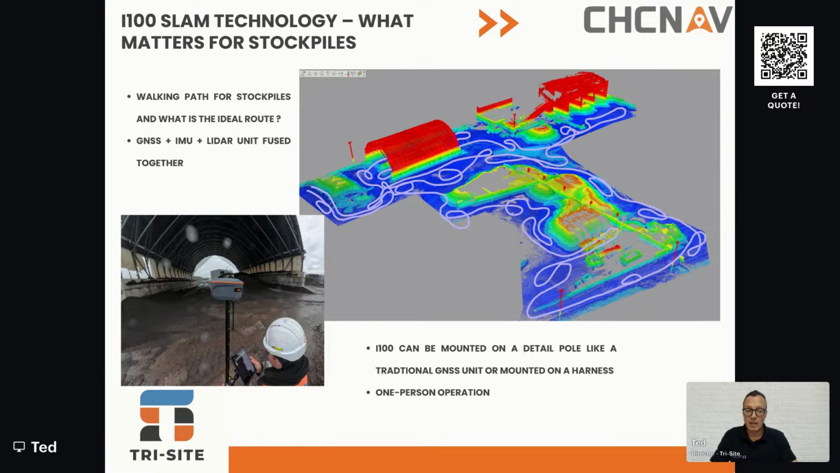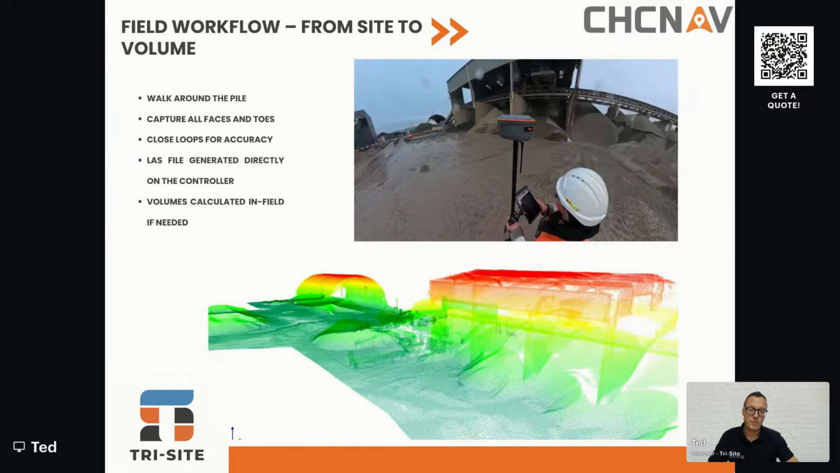You can have it on a detail pole, or we've also had it mounted on a harness, the same as the RS10, and it's only a one person operation, so there's very little need for any training, and it's very simple to use. It's just literally a case of walking around the piles, capturing all the faces and the toes. Closing the loop is what we always recommend. And then you can see there the point cloud that gets delivered off the unit at the bottom. It's a high density point cloud, but at the same time, it's still manageable and not too big that it can't be zipped and emailed.